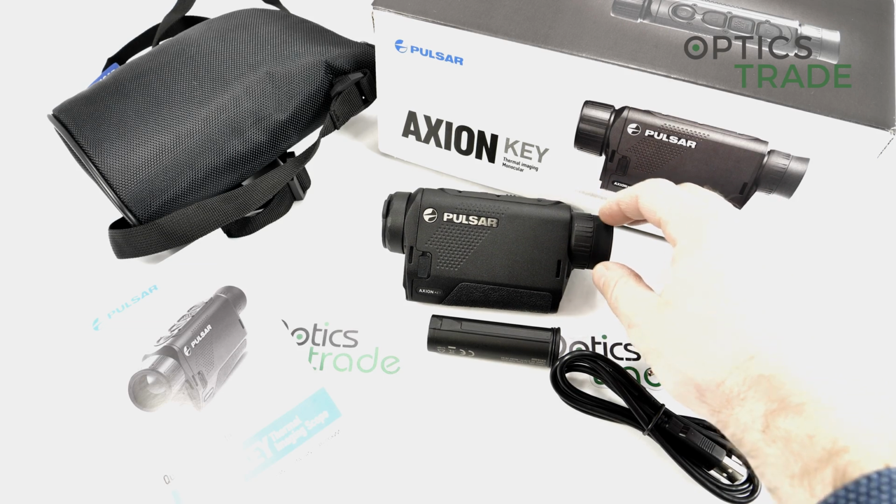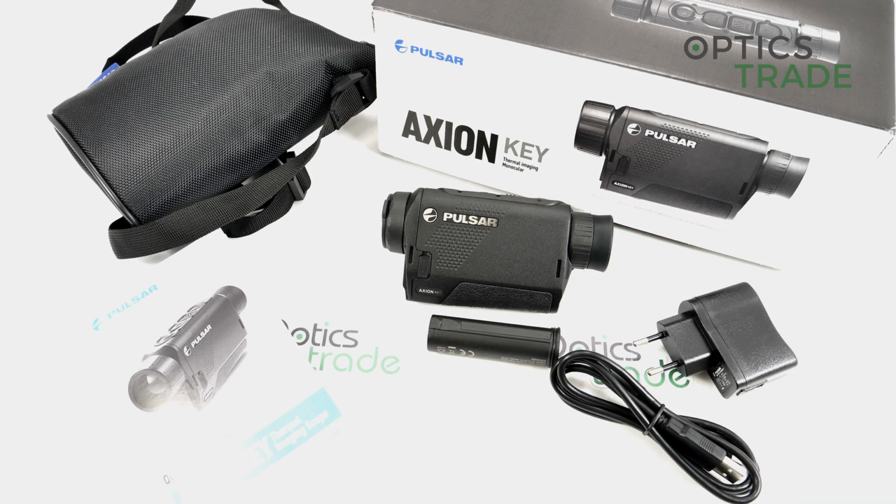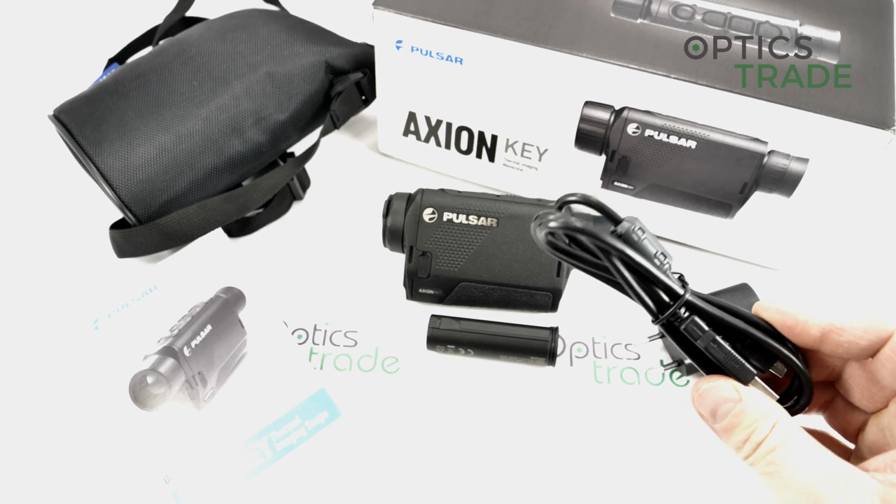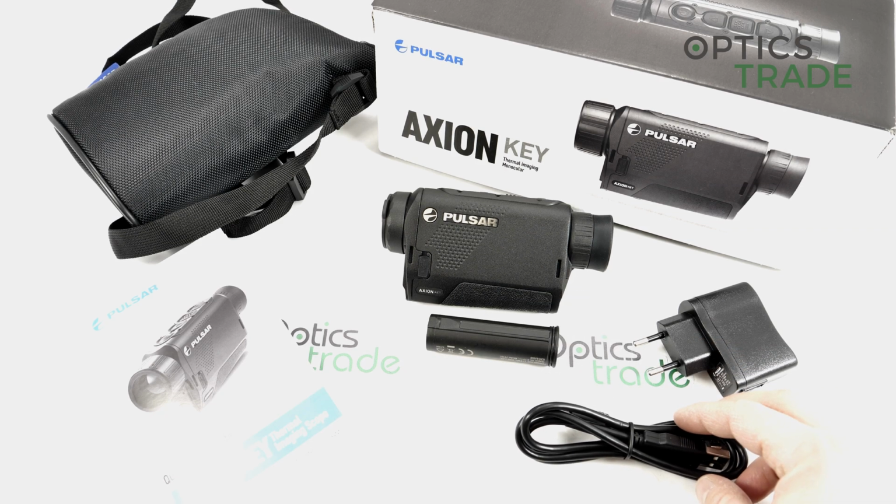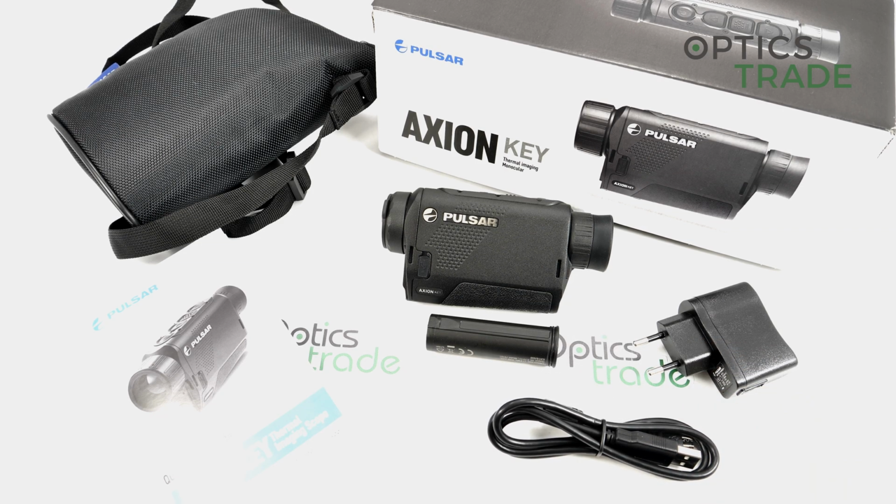But with this device, normally, because it doesn't have any Wi-Fi connectivity, it's impossible to use it. You are able to connect your device to your computer via cable, and then you're able to update the software. And this is quite important, because we have seen in the last year, in 2019, Pulsar came out with, I think, 2 software updates for their thermal cameras, and the differences were really, really huge.